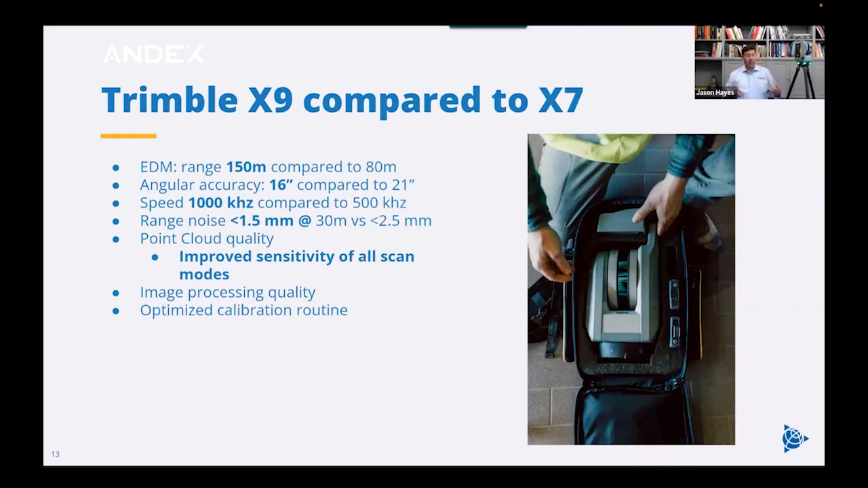Now, when we talk about the Trimble X9, compared to the X7, because we have an entire portfolio. We have kind of the shorter range scanners, the mid-range scanners, and then the long range scanners. Now, when we look at the X9 compared to the X7, we're going to have 150 meters on a range compared to 80 meters with the X7. So that extra range is going to provide more versatility. It's going to allow you to do more projects.